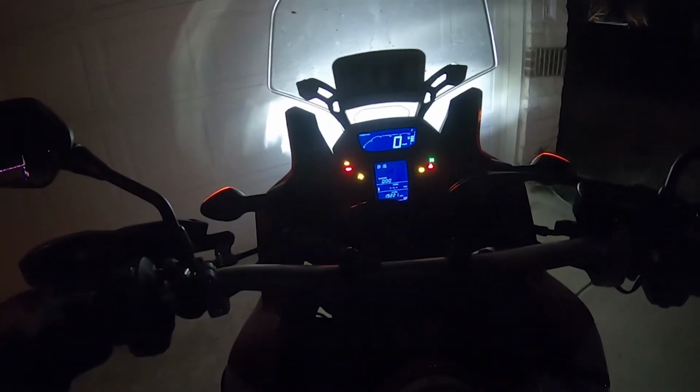We're taking the Africa Twin out for a little spin tonight, checking on those new fog lights I installed the other day. Figured I'd give it a little nighttime spin.